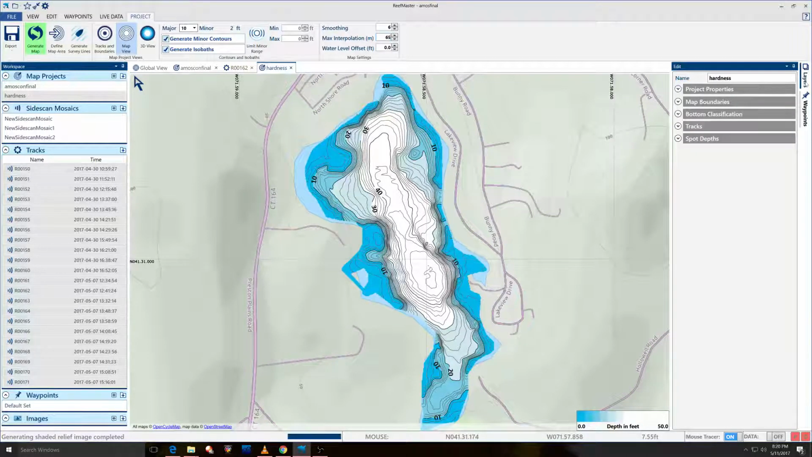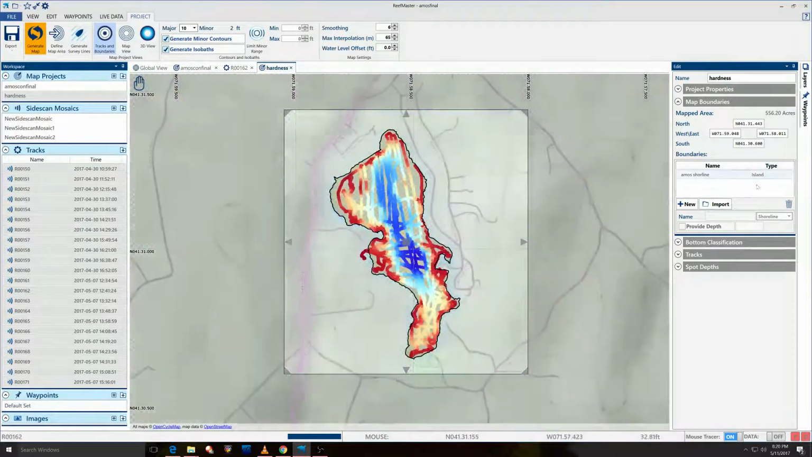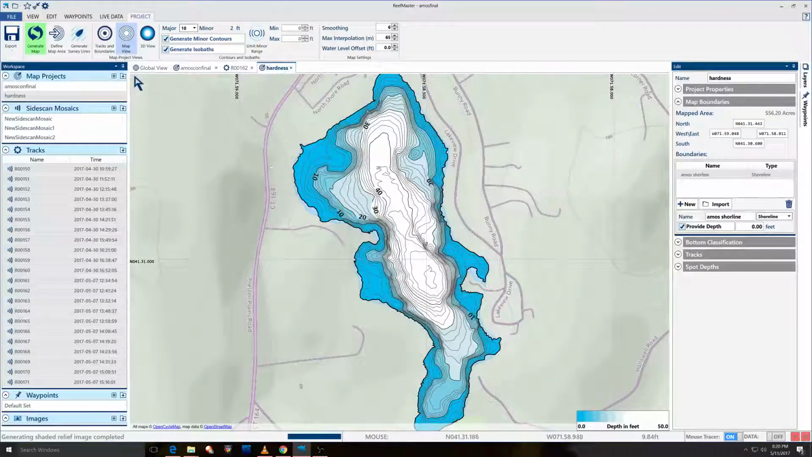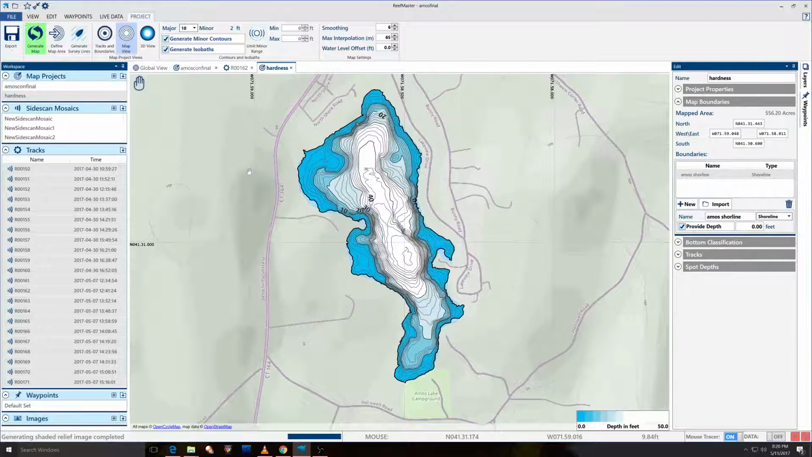No, that's fine. I haven't brought in the map boundaries. Import, we're going to go to the aim of shoreline. So now we have that here, but I'm going to select this and change it to shoreline. Default mode is island. Boom. So there we go. This is all set up.